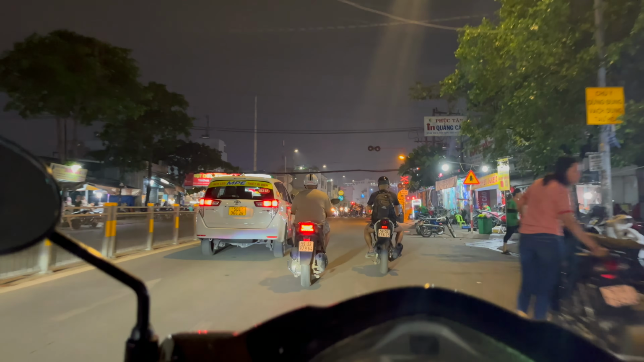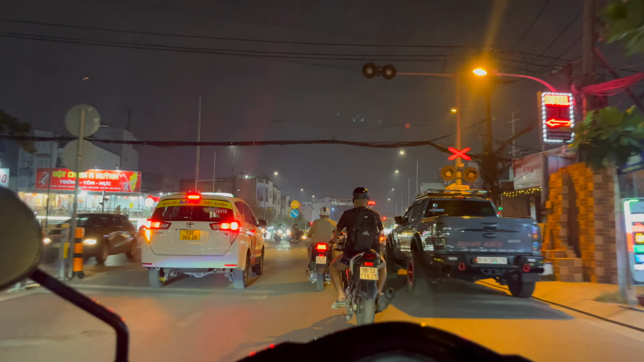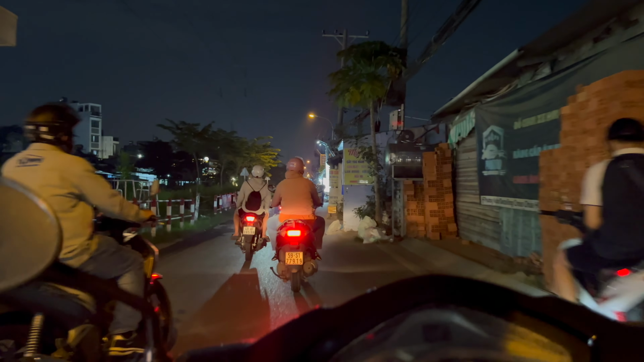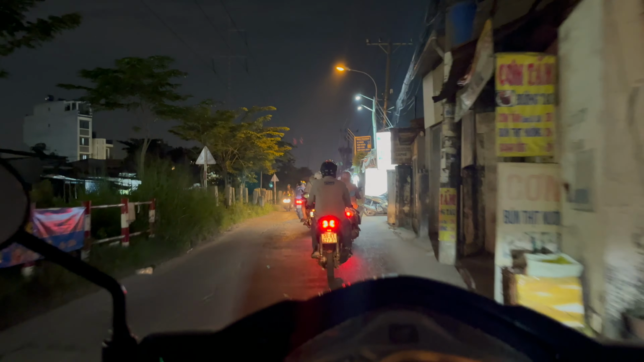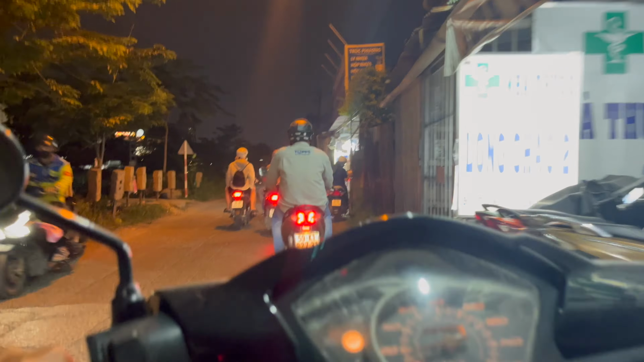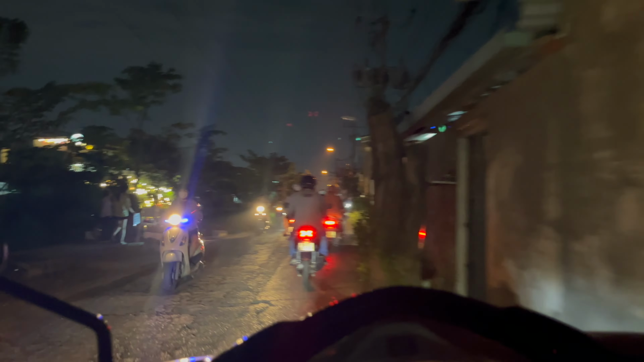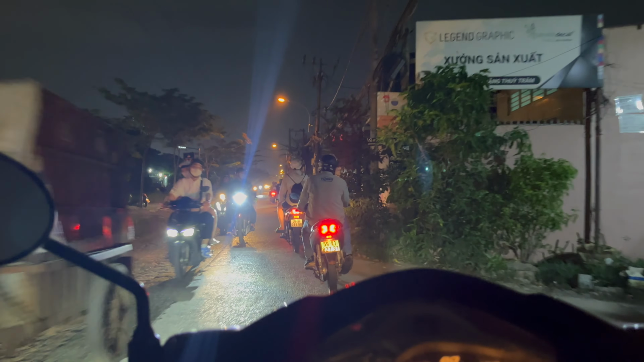Number six, what are the main airports in Vietnam? So the three main airports would be Noi Bai in Hanoi. The symbol is HAN. Also Tan Son Nhut, the symbol is SGN, here in Ho Chi Minh City. And also Da Nang Airport, which is DAD. Those are the top three main airports. Most people come through Ho Chi Minh City or Hanoi, depending on your travel plans.